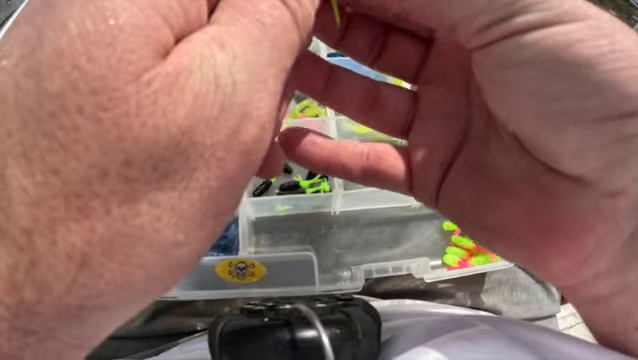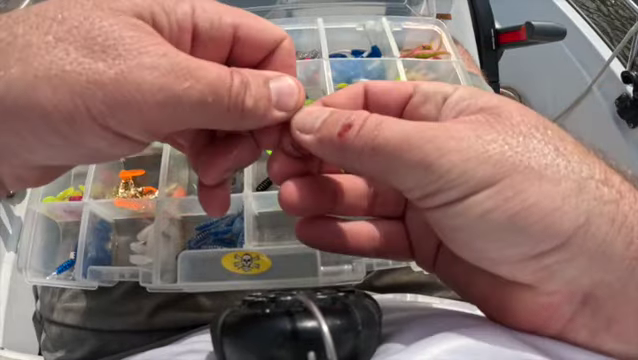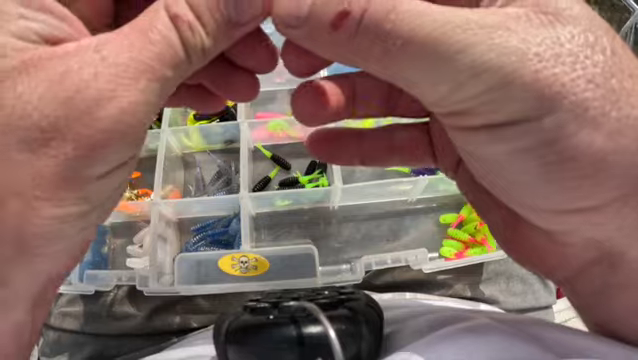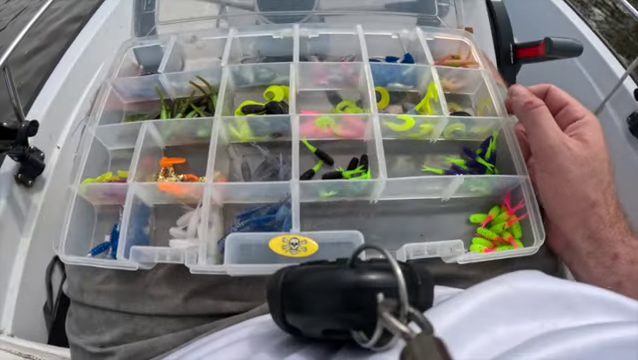And this grub is the FS200 by Smacky Lures. Pretty cool looking little grub. Small imitation. I've got the 400s as well, and they're just a little too big. I've never really caught anything on them just because they're so big, I think. Or the crappie I'm fishing for are just that small.